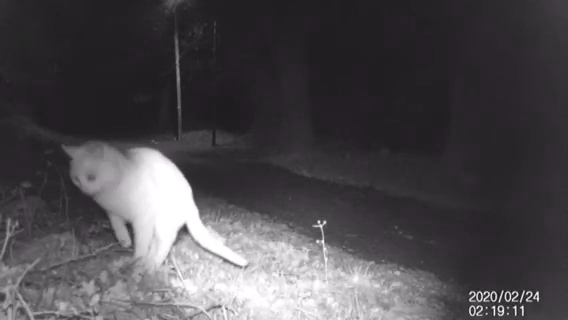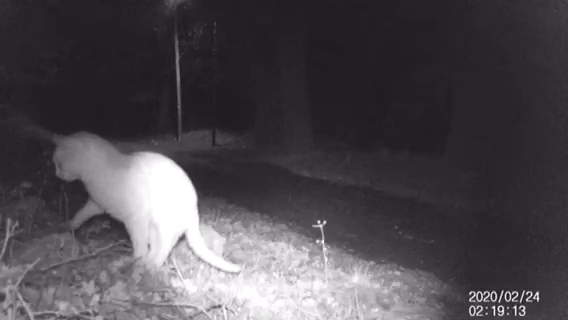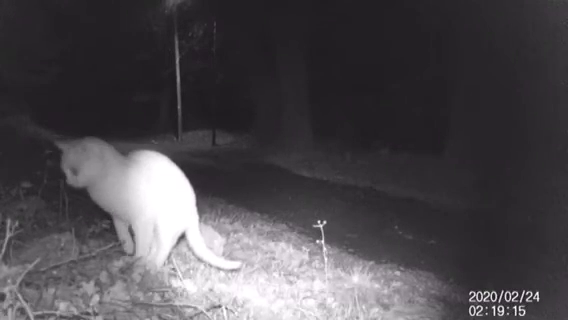Just shows you that it's not all wild animals about at night. Even the cats need to have a look for the odd mouse.